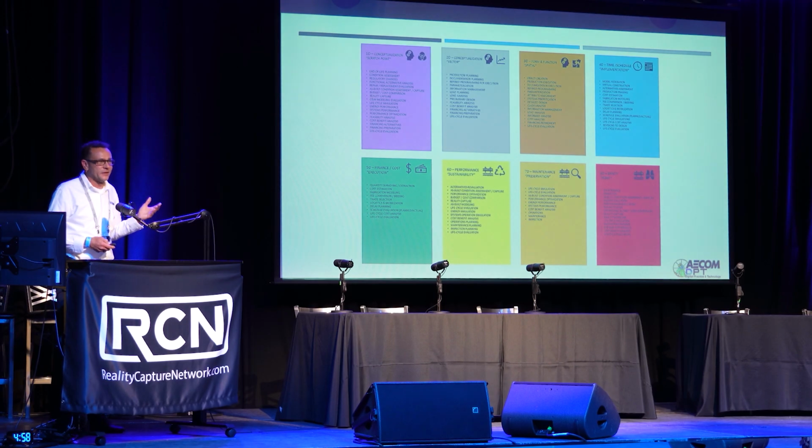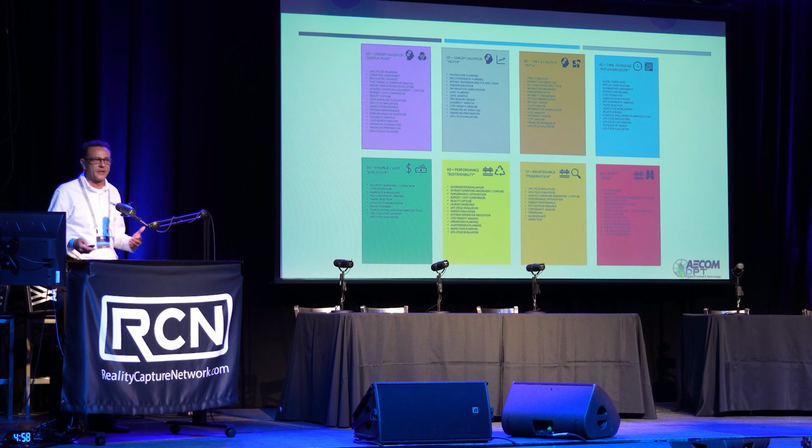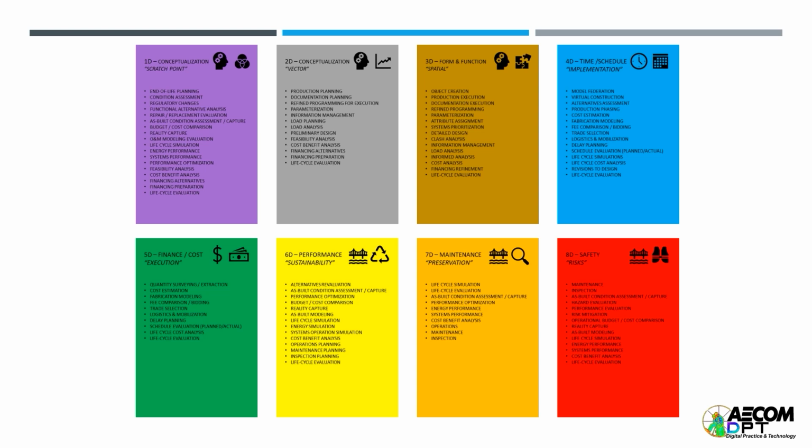Now our focus is basically around asset management. So we see reality capture as part of the asset management lifecycle, start to finish, recycle that data, capture that information over a period of time. So we've broken it down inside the company into 8 different phases, and these phases also work into the design portion of what we do.